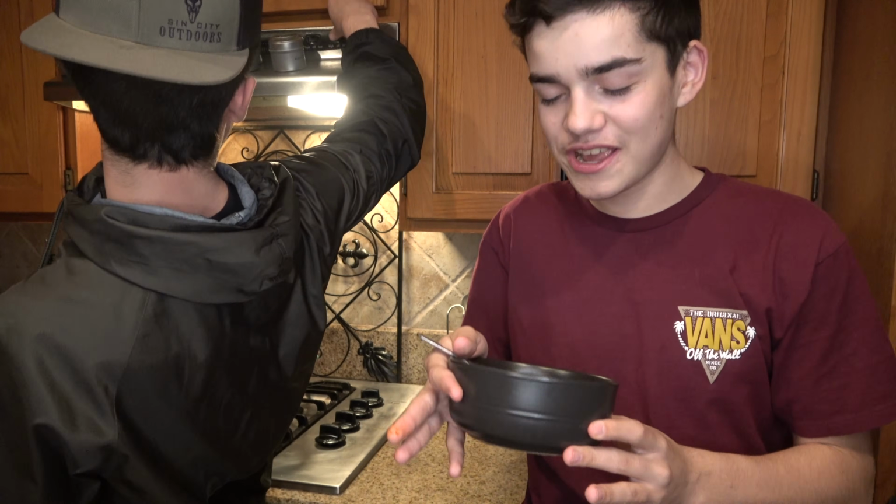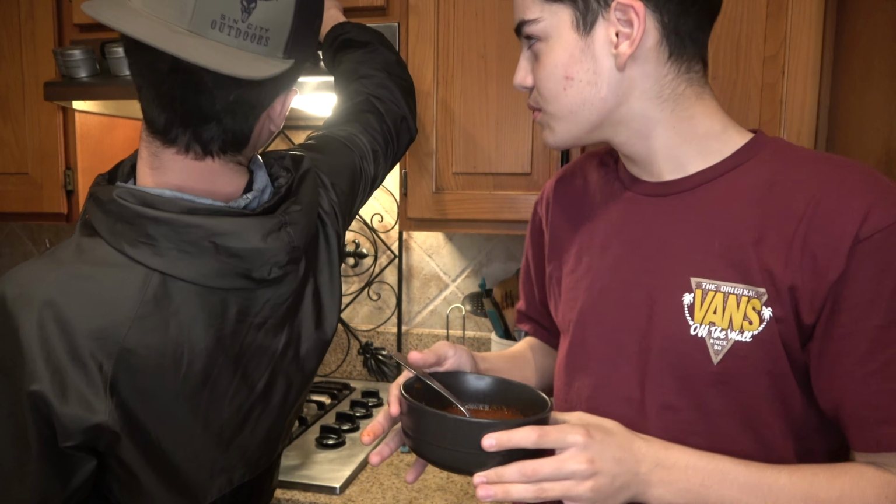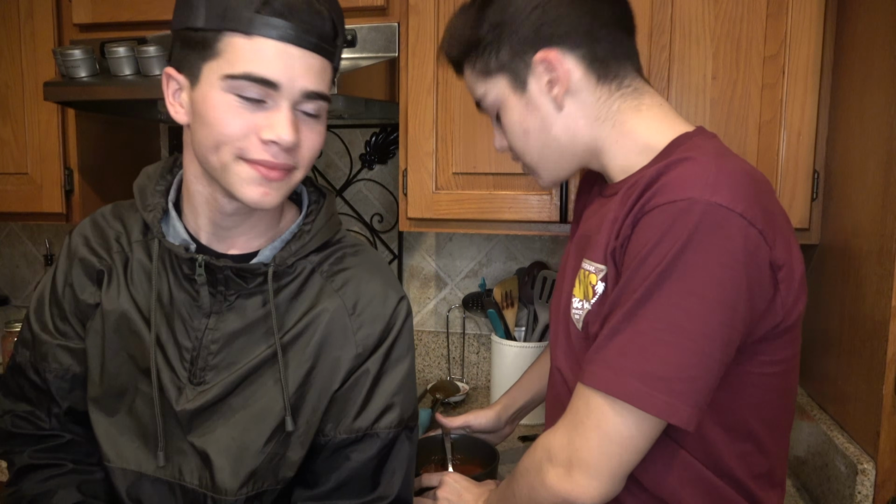What did you marinate? Get some good sauce in it. Just salt water. It's at least better than last time. If I were to close my eyes and taste it, it would just taste like beef you put in a crock pot all day. So it's actually pretty good though. I like the flavoring. What is that? Tomato sauce? It was tomato sauce and like a chili sauce.